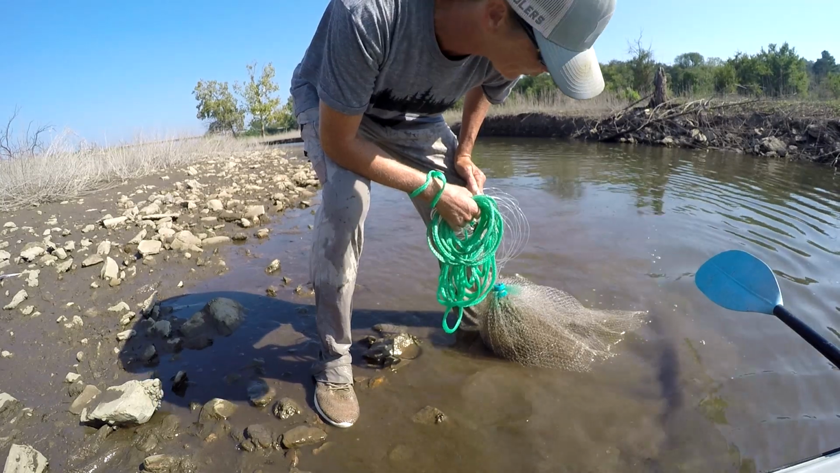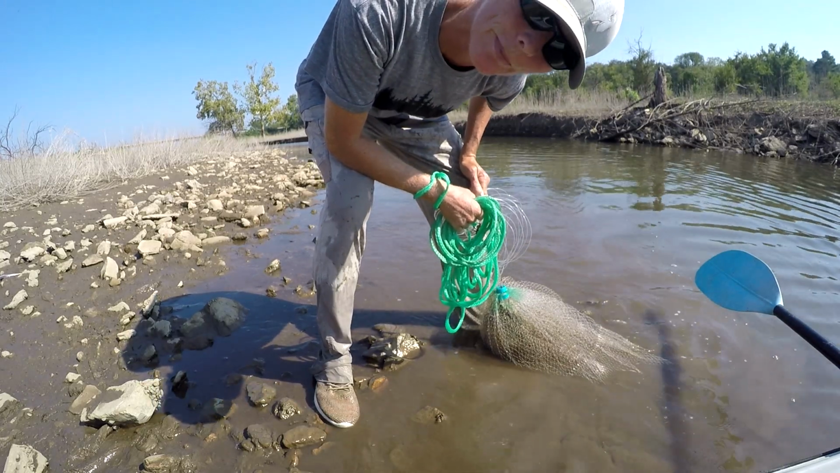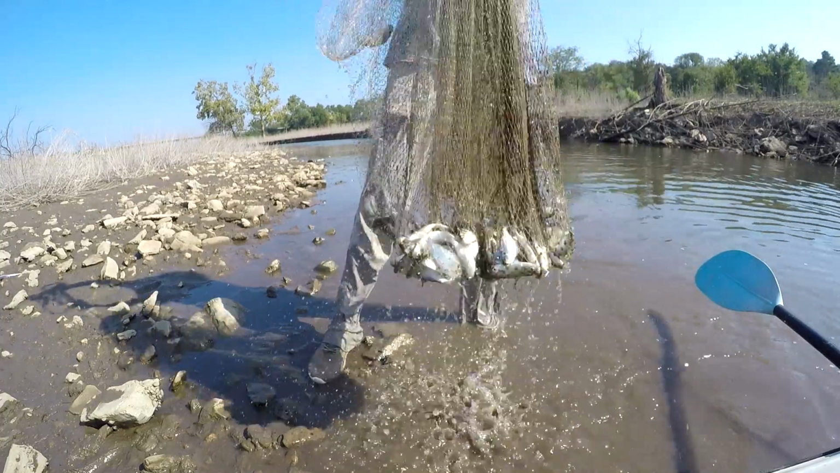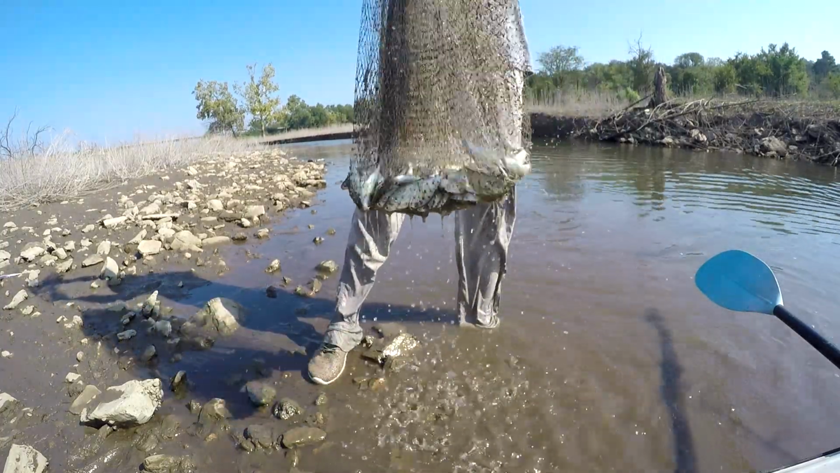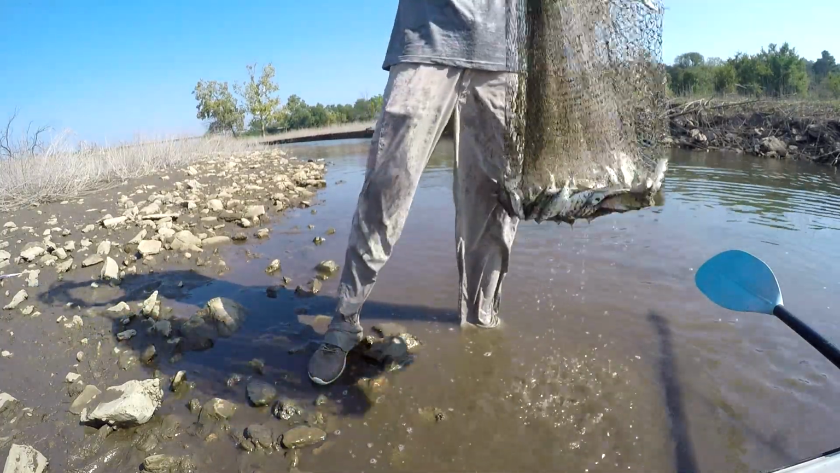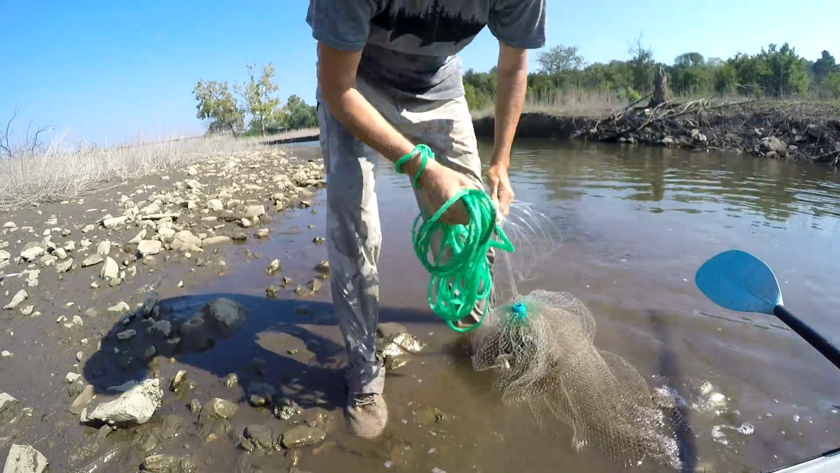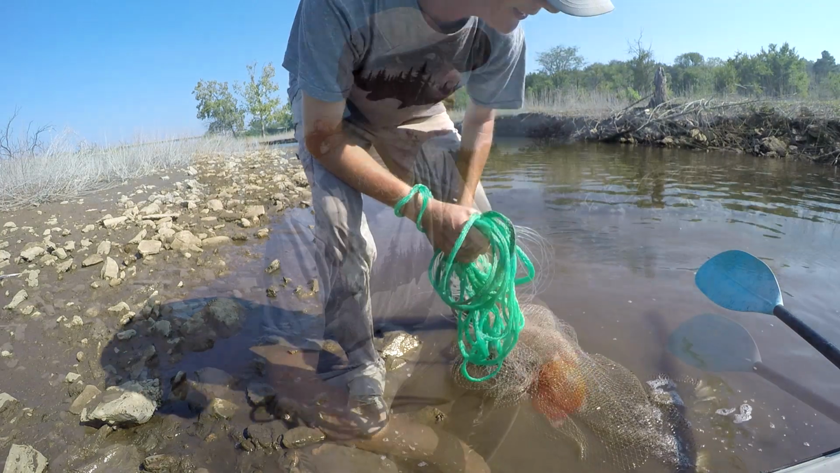Patience and waiting for the right cast, and you get all the bait you need in one cast. That, my friends, is a pile of shad.